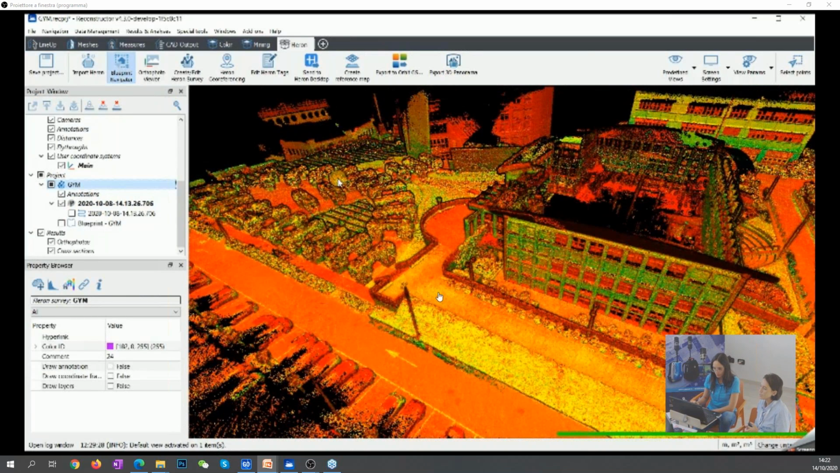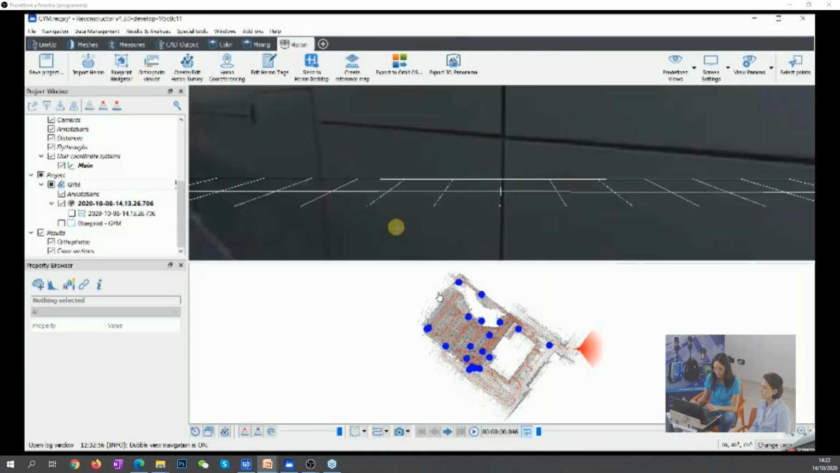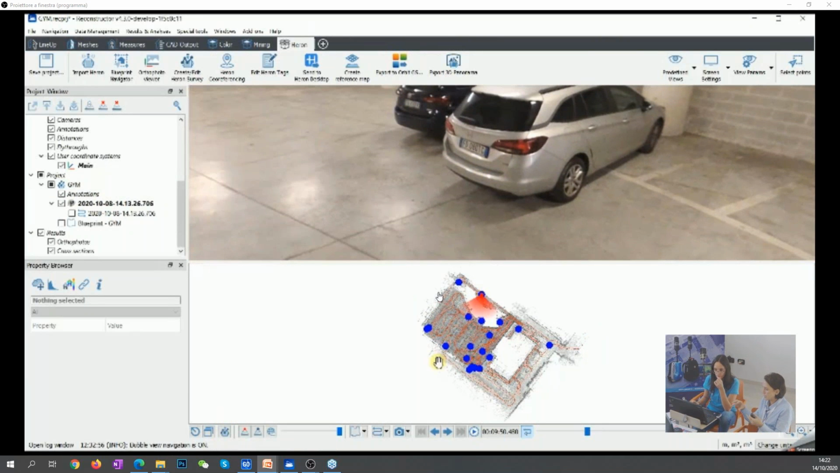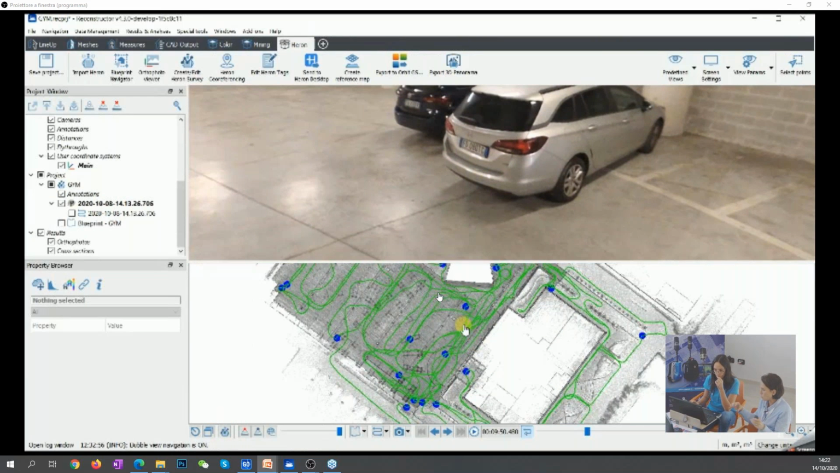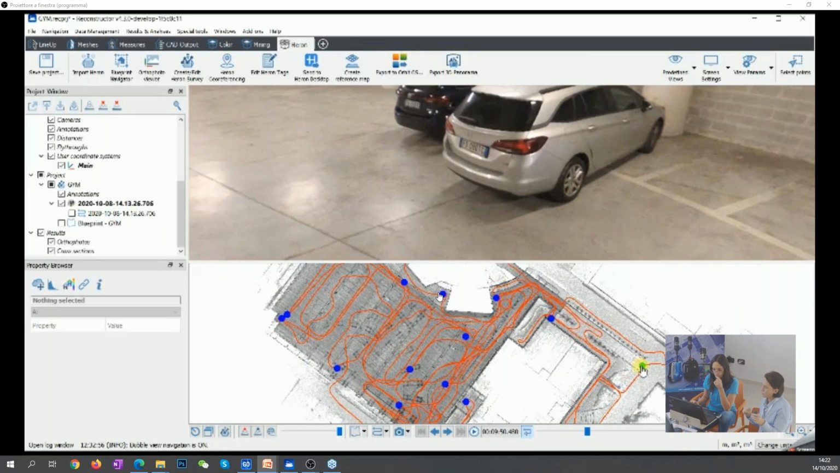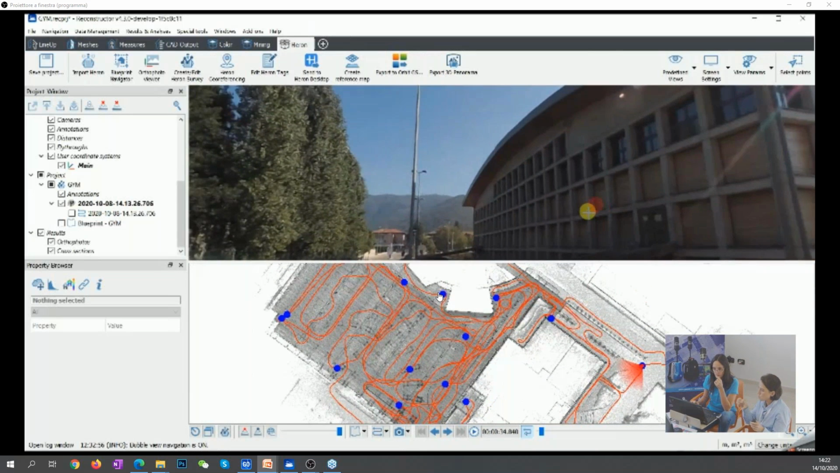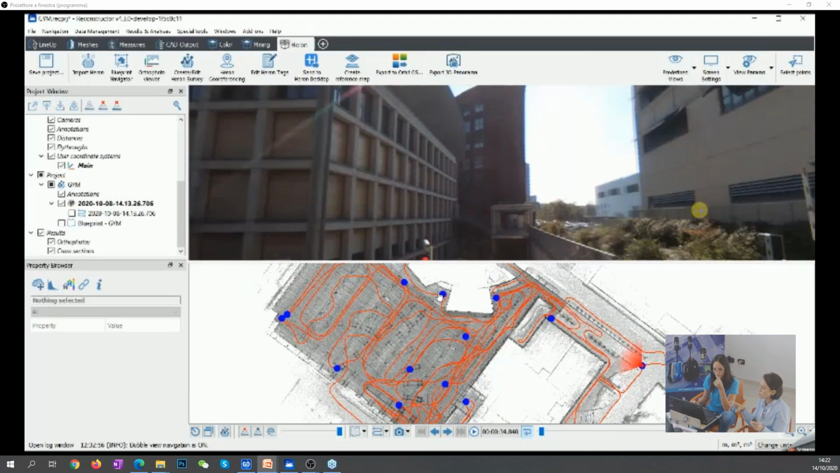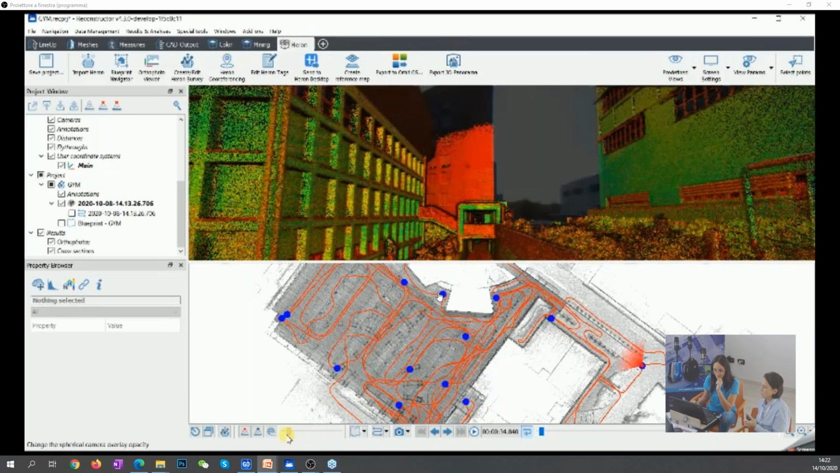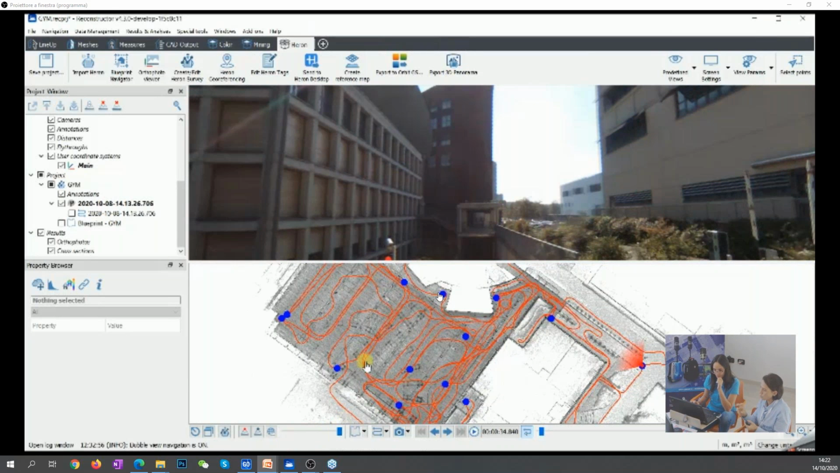And in order to visualize the entire 3D project, we can access this blueprint navigator, in which, in the lower part, you can visualize the 2D maps of your site. The big snake is the trajectory, and you can jump from one high resolution picture, that is this blue dot, to the other.